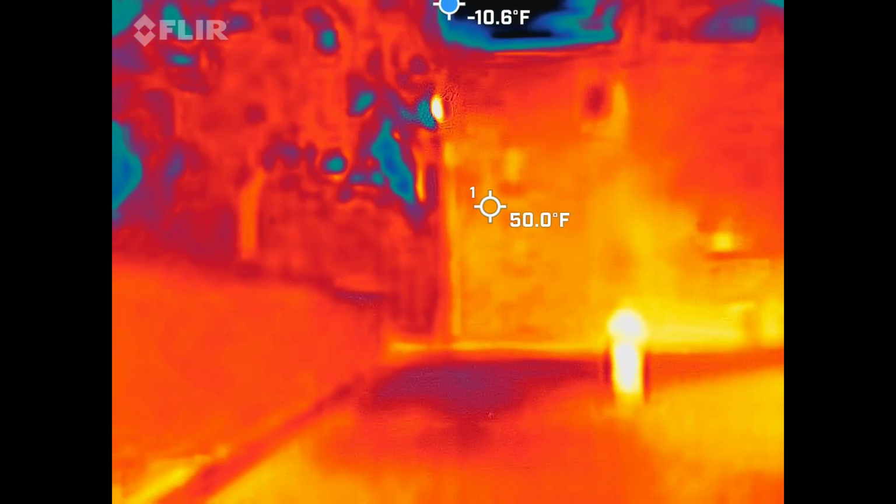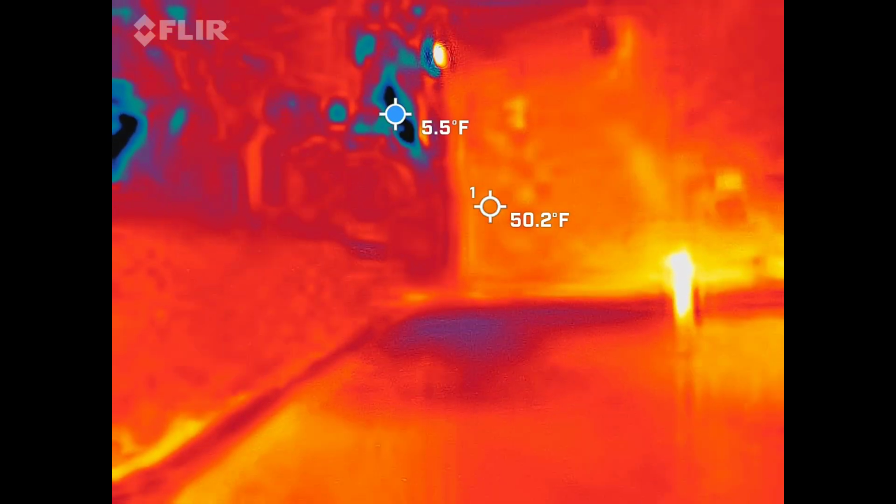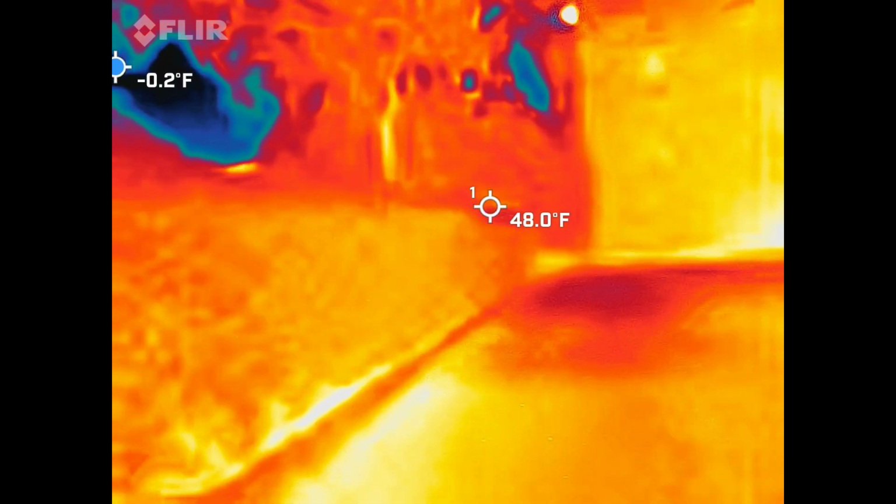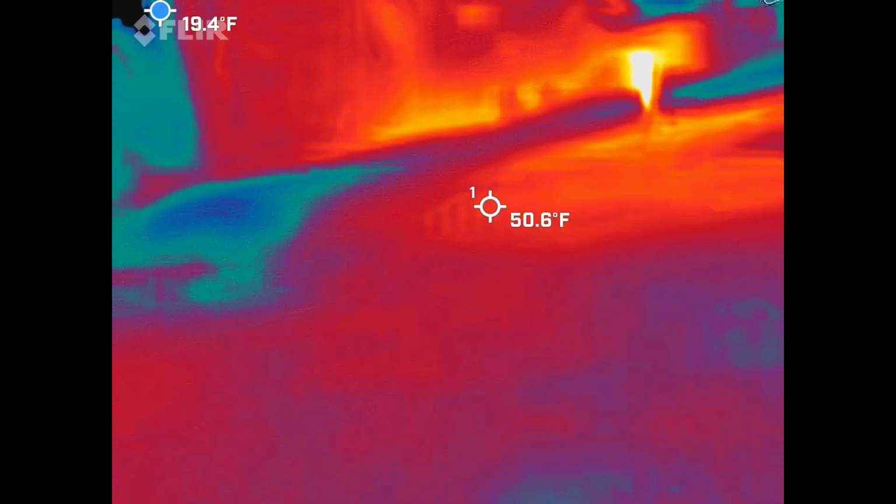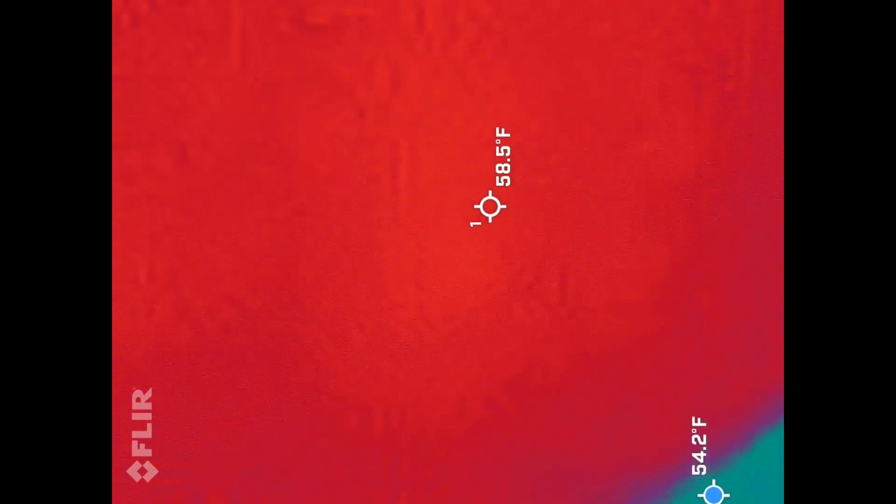And that gap right there. I think they're waiting on us. Kind of like what we're doing now.